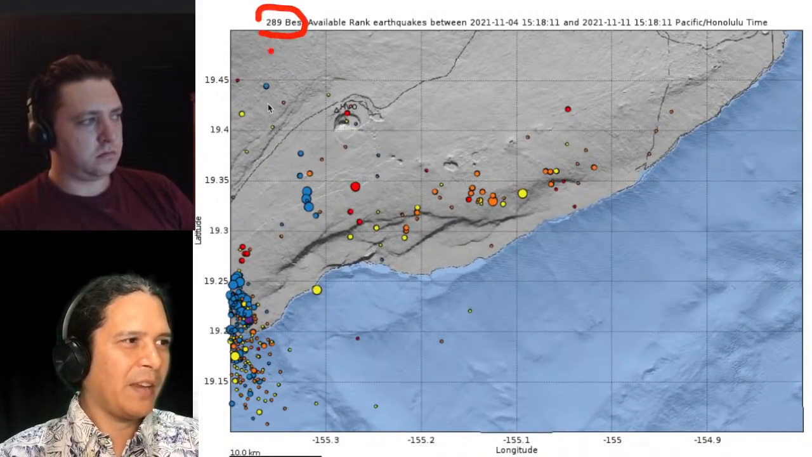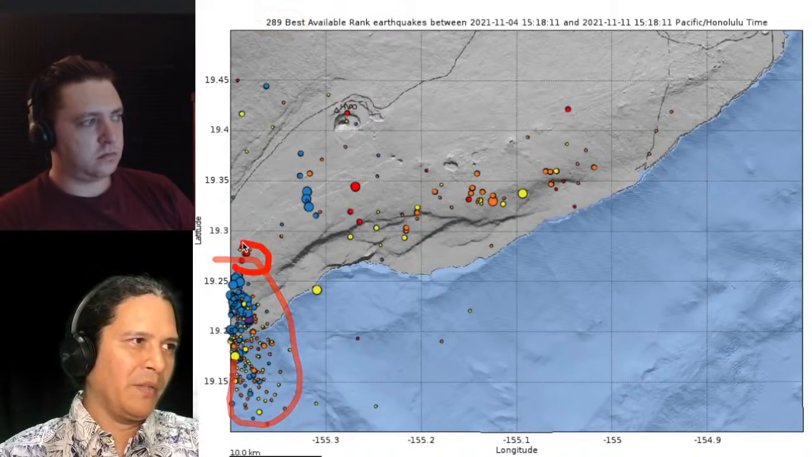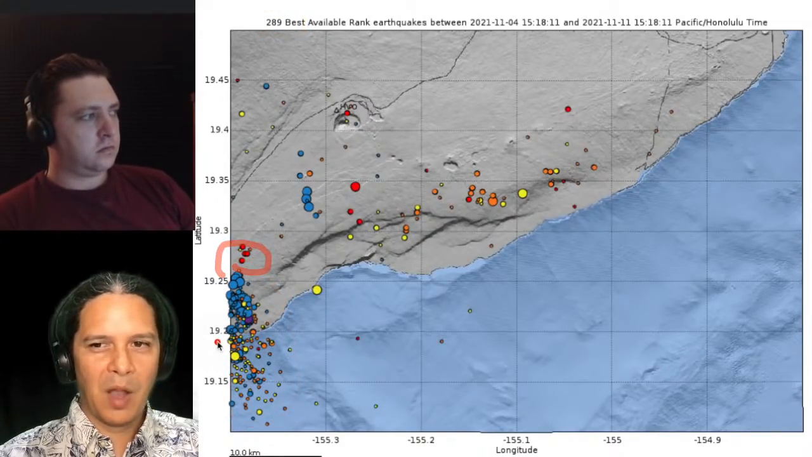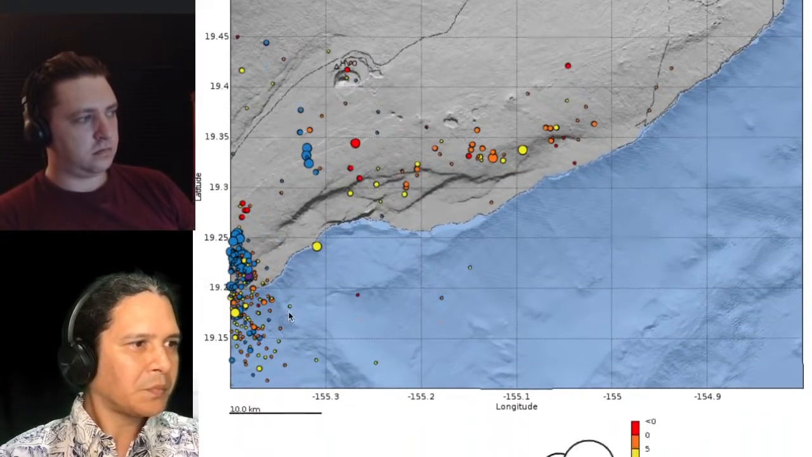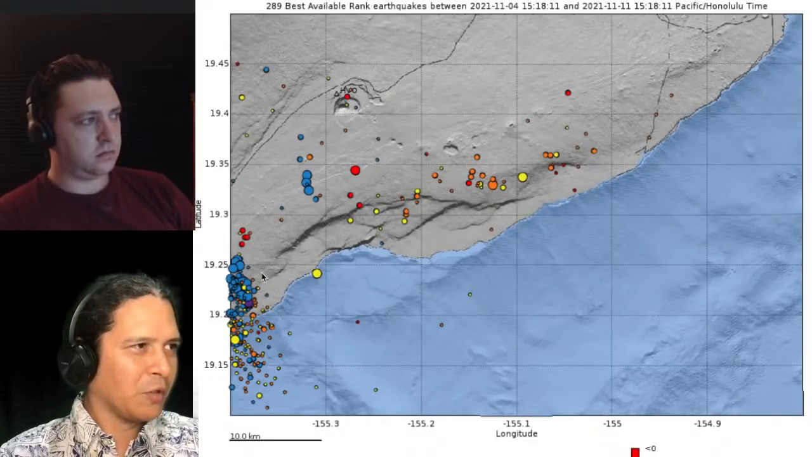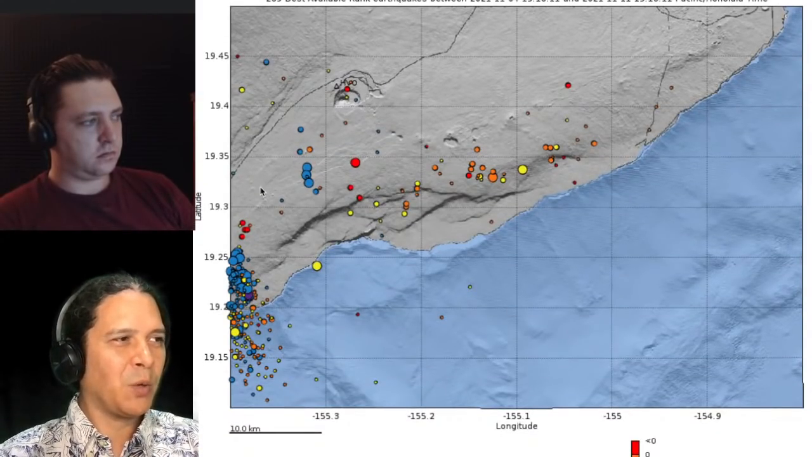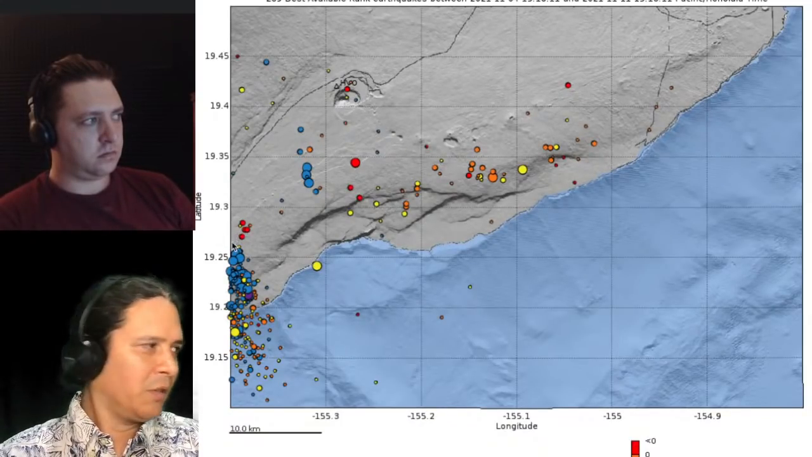289 in the week, right? And a good amount of those in this Pahala region down through here, and above it, and the areas responding as well. So there's no increased concern in this area. There's still a lot of puzzles about what's going on down here, but really no further insight or hazard to really discuss today.